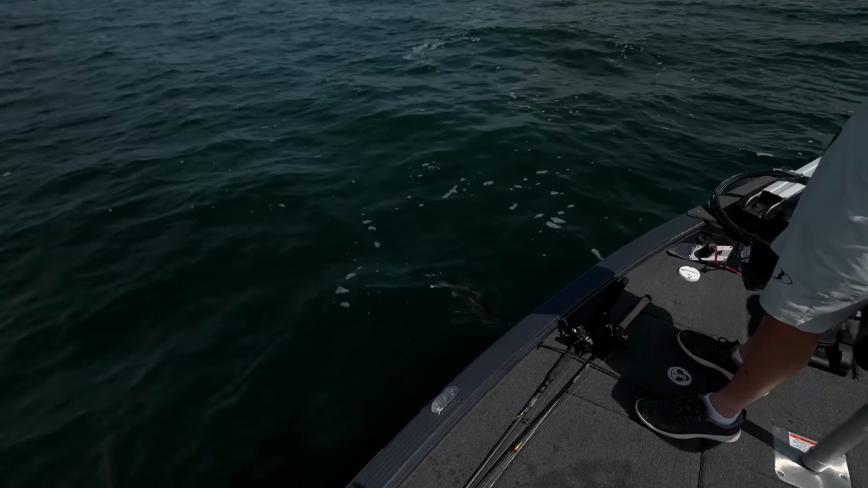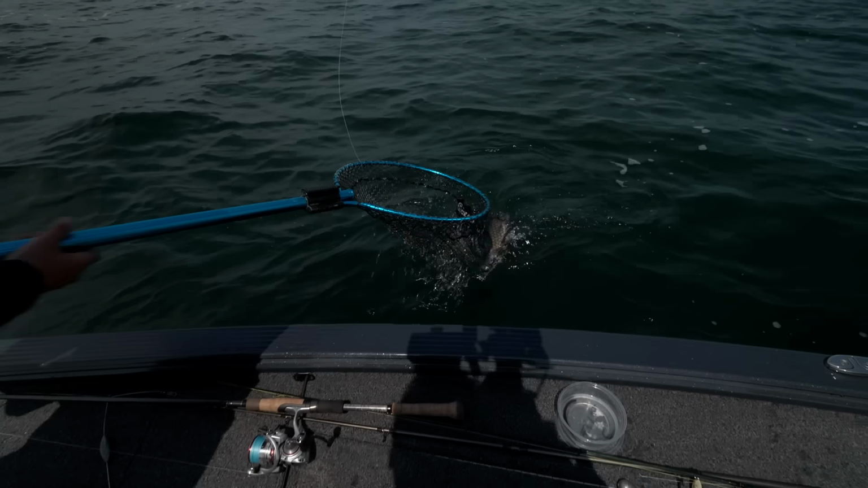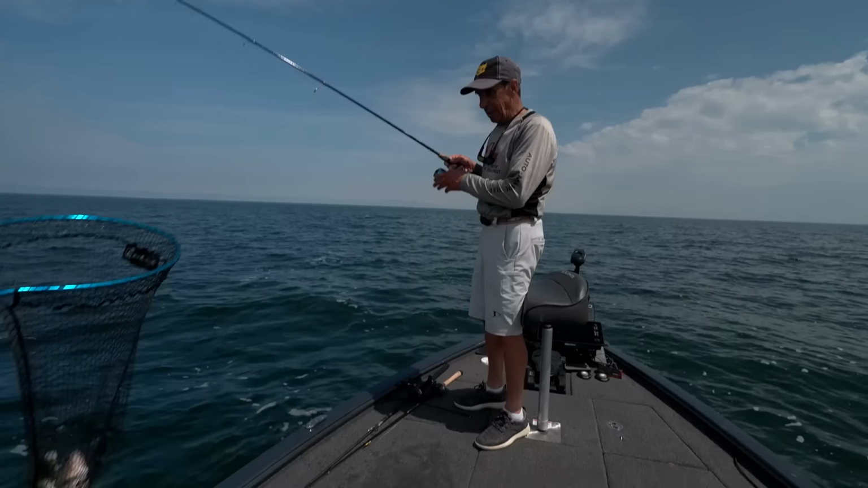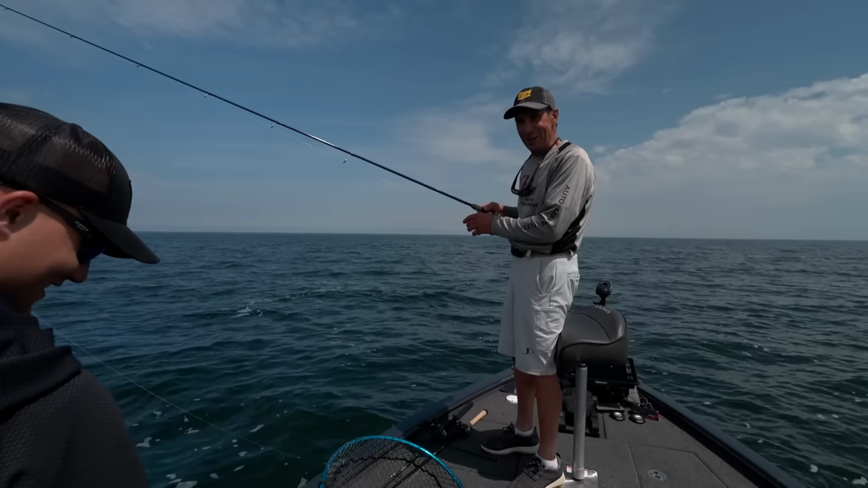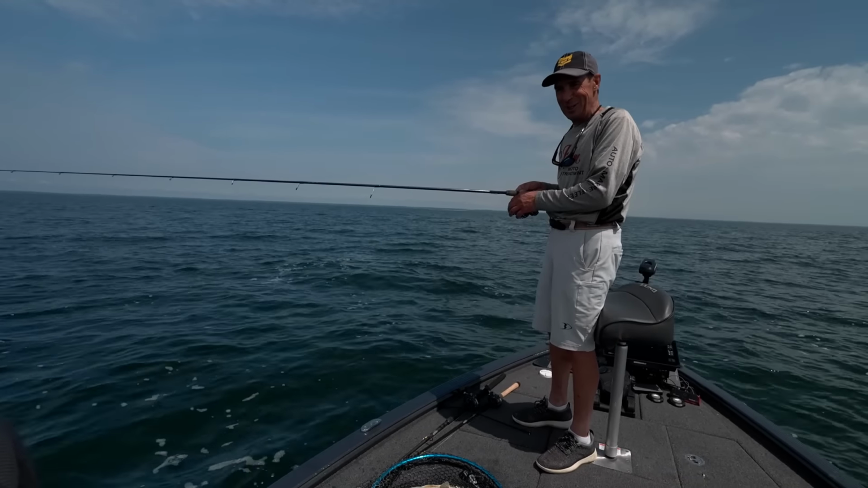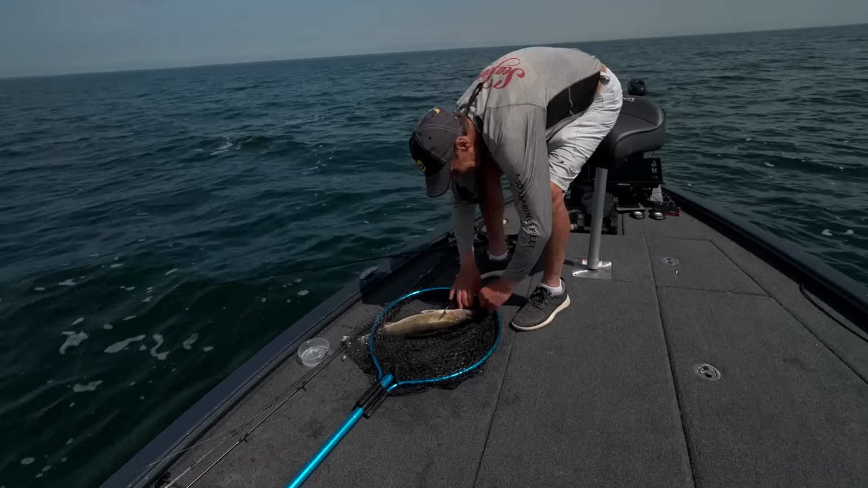Come here, buddy, same thing, cookie cutter. My problem is he's still slightly too small, but you're going to have to check him. Oh gosh, what do you think about him? I think this is the one. My wife isn't going to believe me. Yeah, we caught 25, but we couldn't keep any. We caught too many of them.